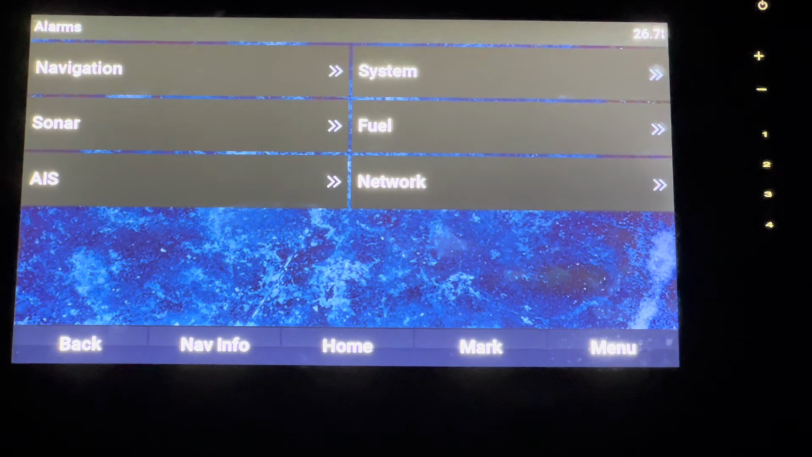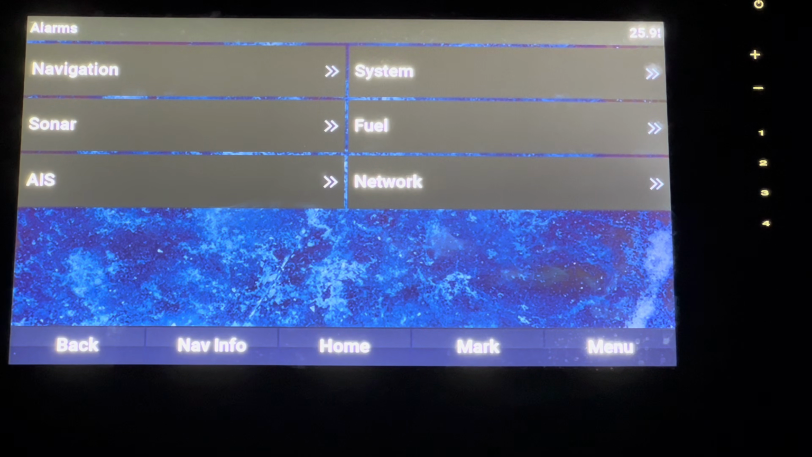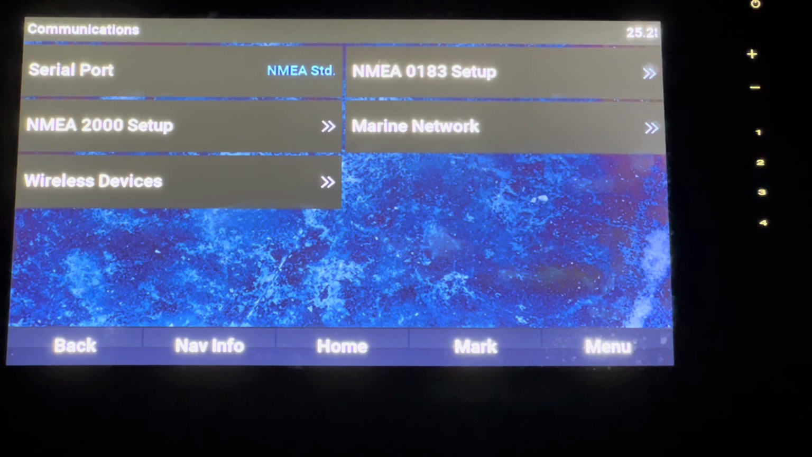Alarms, you can change navigation, sonar, AIS, system, fuel, and network. So this will go off if you're low on fuel, if you're hitting a certain point in your nav system, if you're sonar, if you're at a certain point in the depth that you don't want to be, or water temp you don't want to be. All those different things you can set alarms for that'll beep like crazy. I've had them on before, and trust me, they are kind of crazy. Communications, I've never used this before. Not really sure.